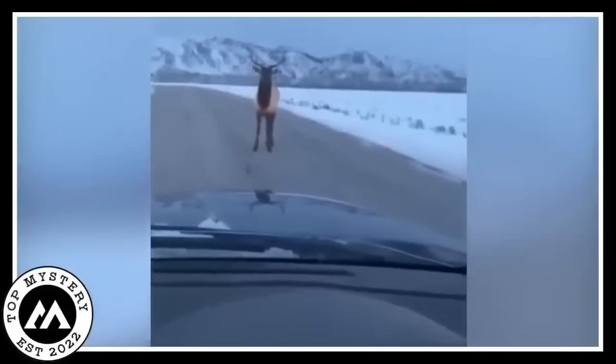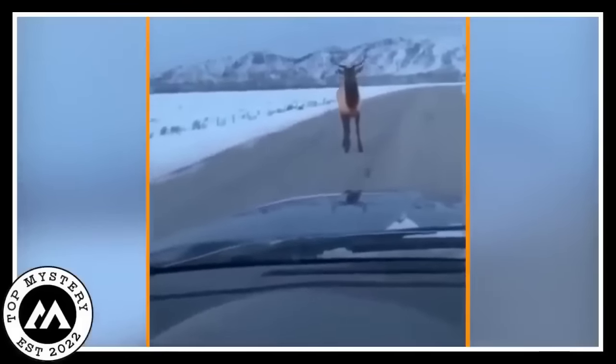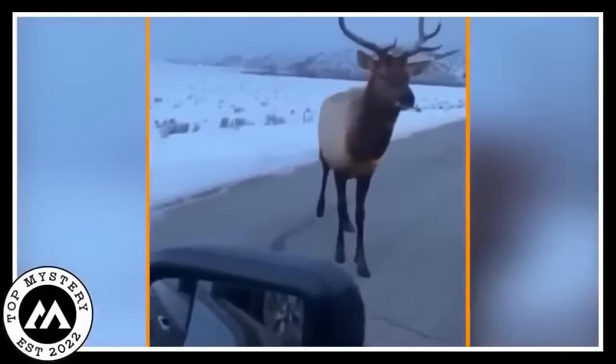Elk attack. Watch out, buddy. Want to fight? So picture this. A couple cruising in their car spots an elk chilling on the road. They think, hey, why not make friends with Mr. Elk? So they slow down, hoping for an elk buddy moment.